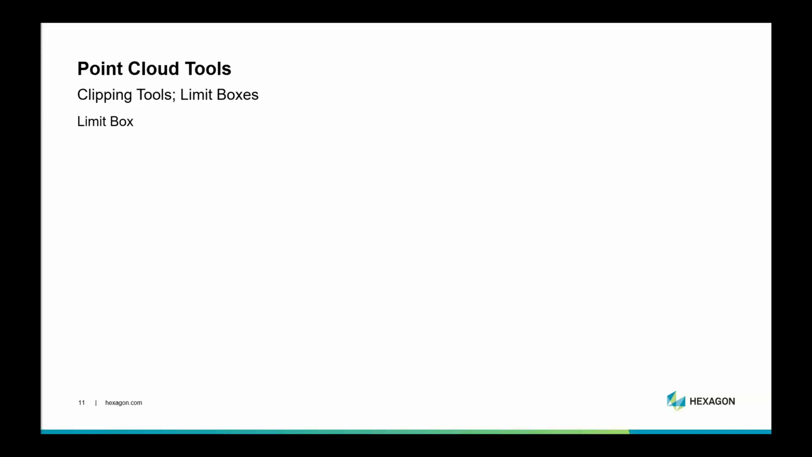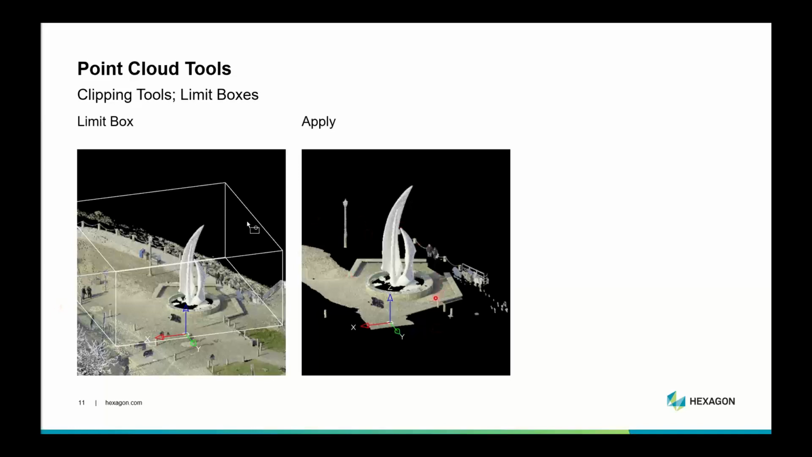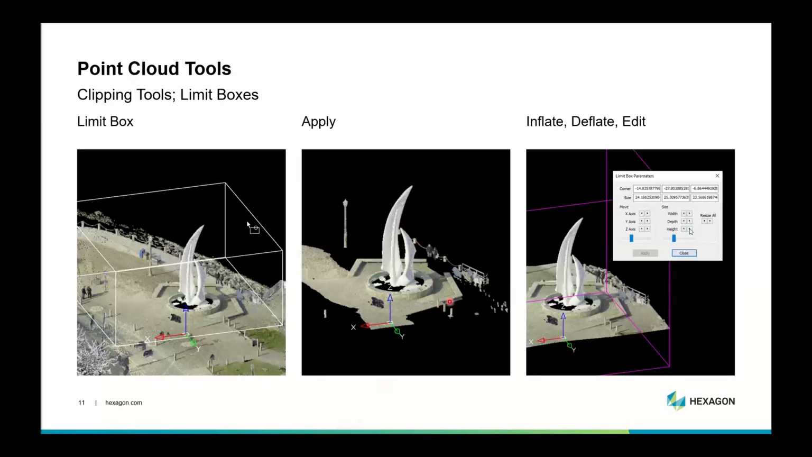Limit boxes, we have those just like in Register 360 that Dave was showing you. You'd apply a limit box just by clicking on the limit box function, select a couple of corners and then a height for it. So what I did here is I actually selected a corner on the ground over here, corner on the ground over here, and I'm in the process of raising it up here. What that turned into was this, which isn't quite ideal because it doesn't show the ground there. So we've got a single click inflate or deflate function, or you can, like in Register 360, modify the height, depth, or width of the limit box to make sure that it encompasses all of the data you're looking for.